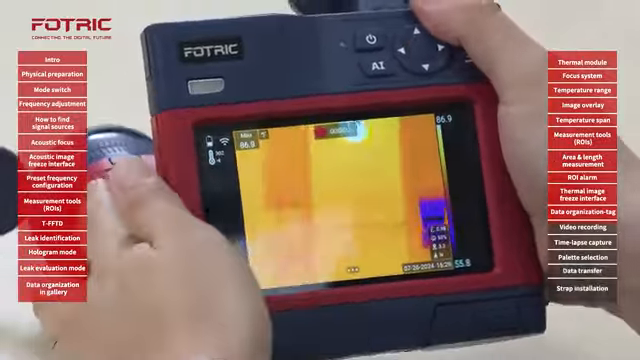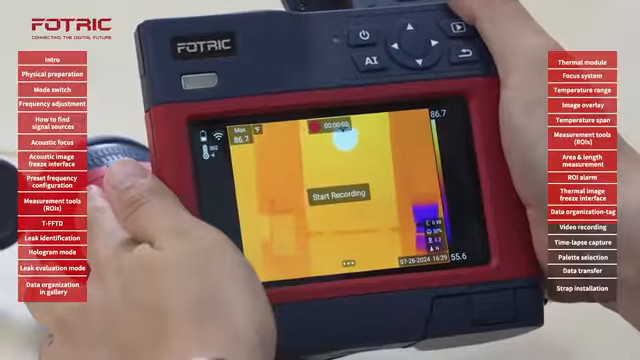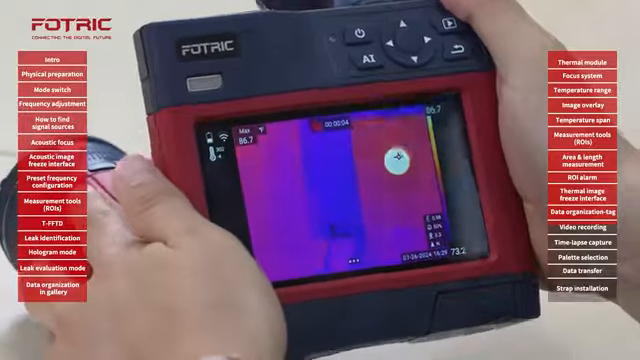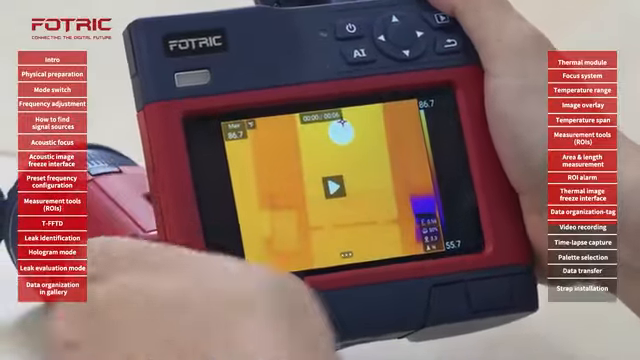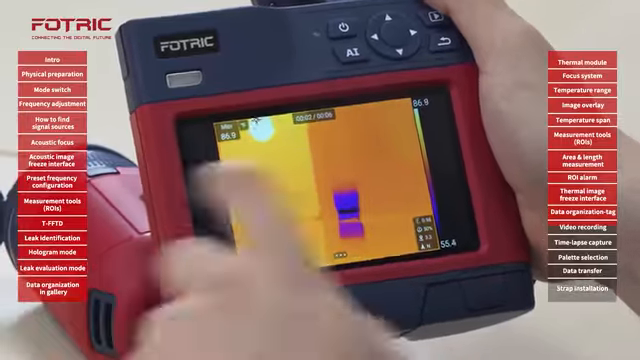You will see the new icon on top of the screen. I will start recording. I stop with the same picture taking button. I can review my video before saving it.